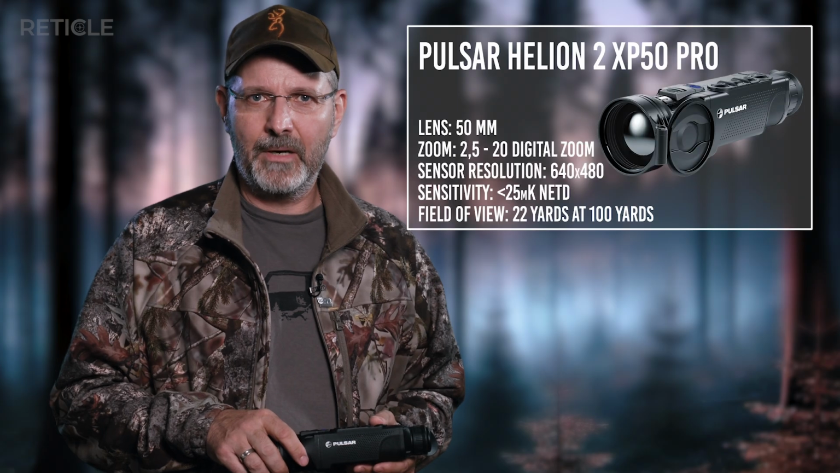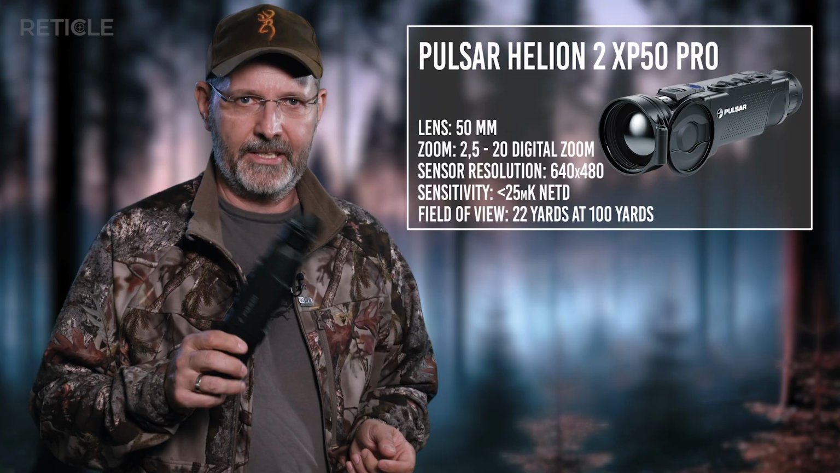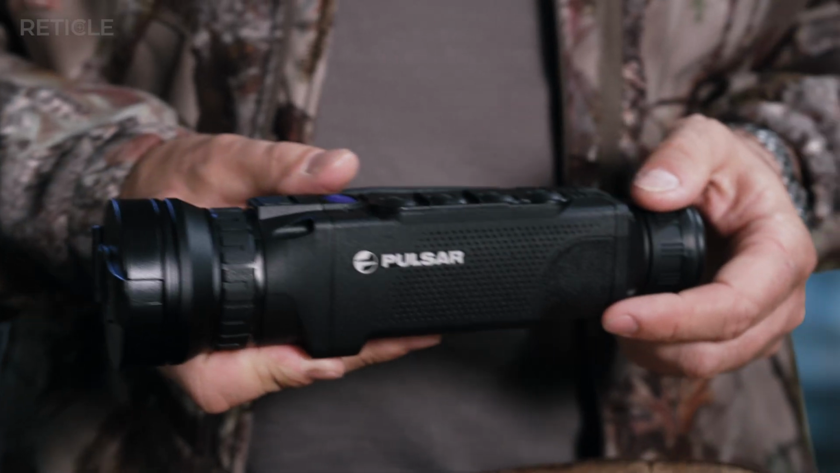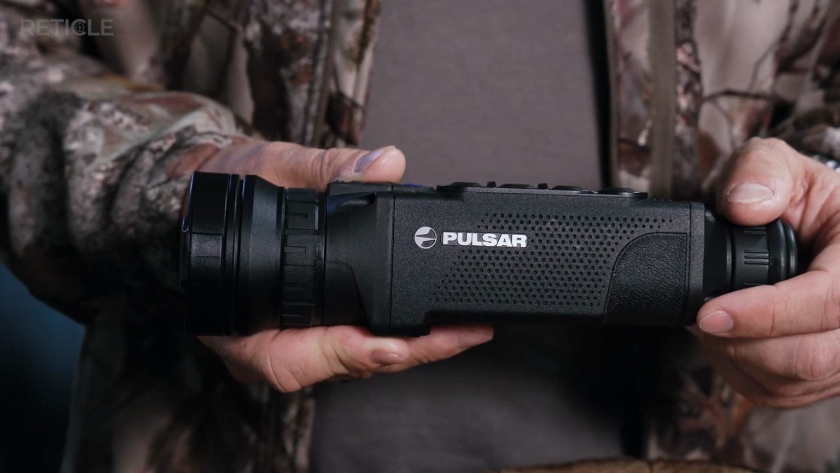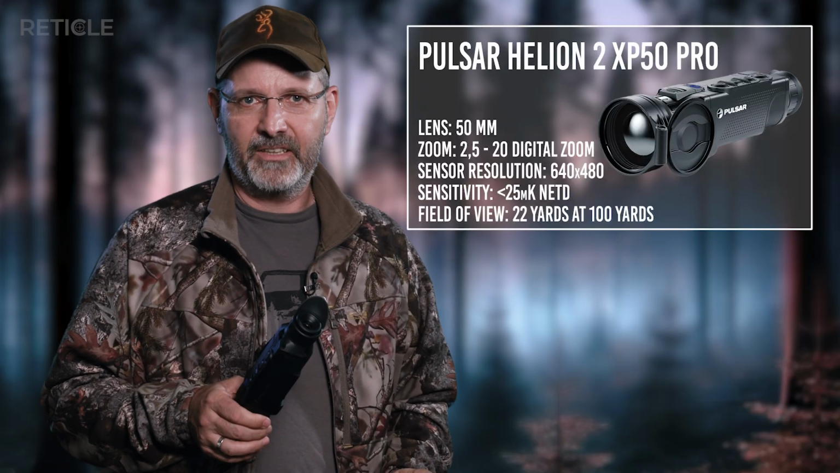Last week I stopped by my trusted hunting gear shop and they just happened to have this Pulsar unit on clearance. They were letting it go for around 2,100 bucks. Oliver handed it over to me on the spot and let me try it out. Big thanks to Waffenbecker in Hagen.